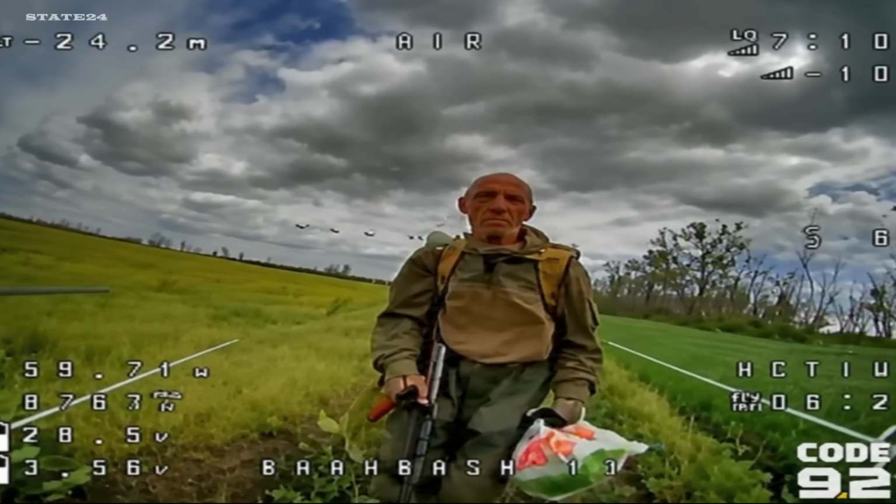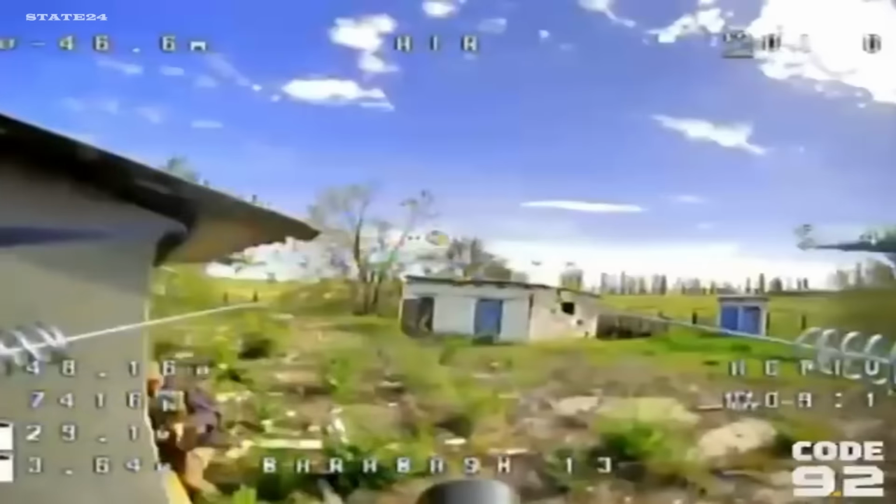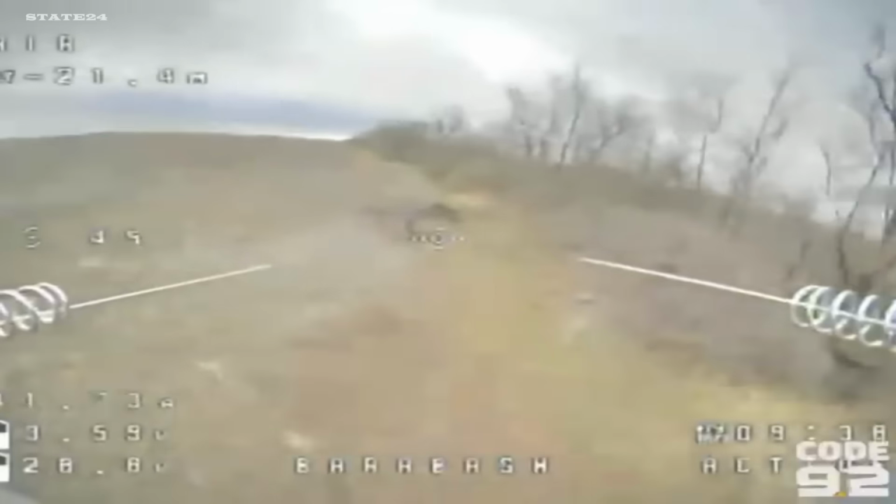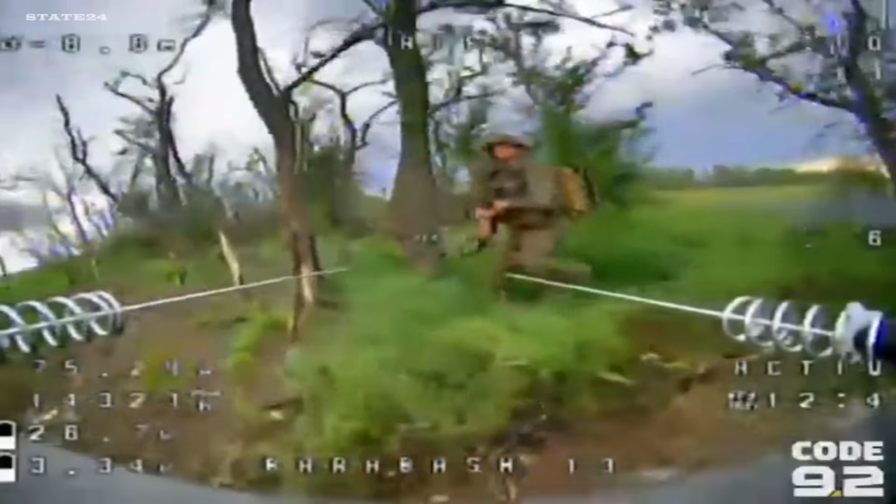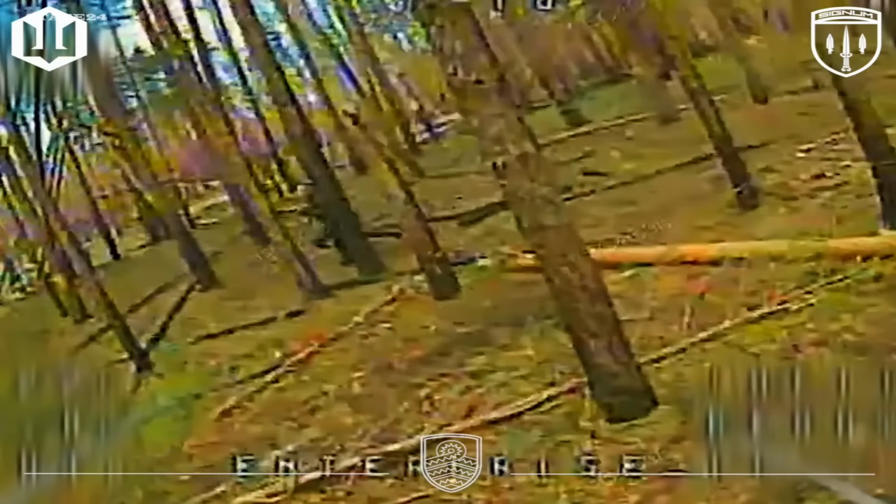This is what Russia sends to the front in 2026. Not elite assault units. Whatever is available. Whoever can be recruited. Pushed forward into a sector where the regiment's operators are already watching every move. No training, no defense, no chance. This footage shows a soldier running through the trees with a Ukrainian FPV drone chasing him. His only option was to keep running.